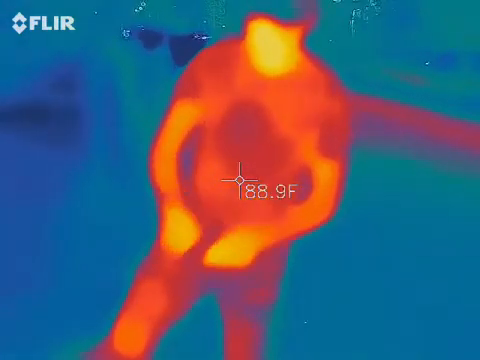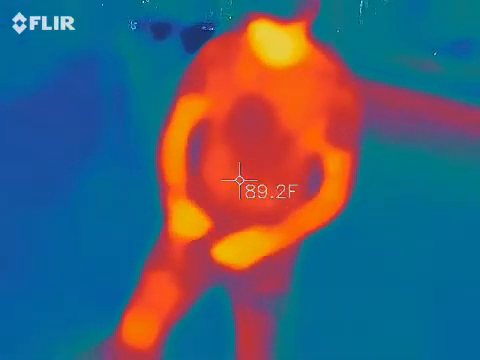So, I normally joke that this one is the neuralizer from Men in Black.